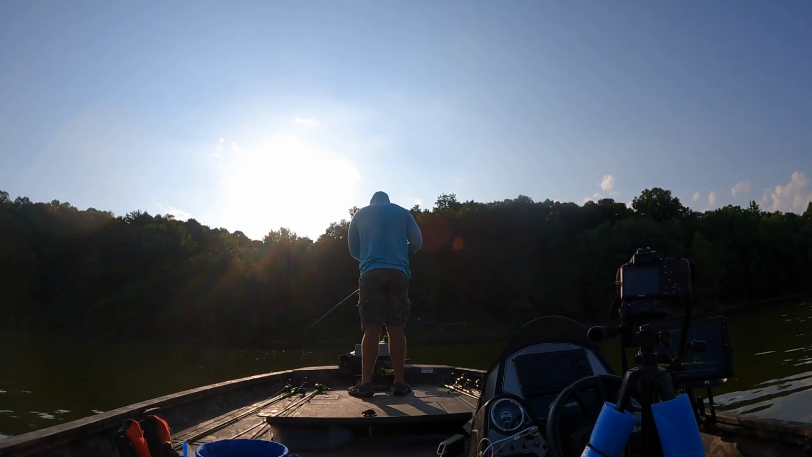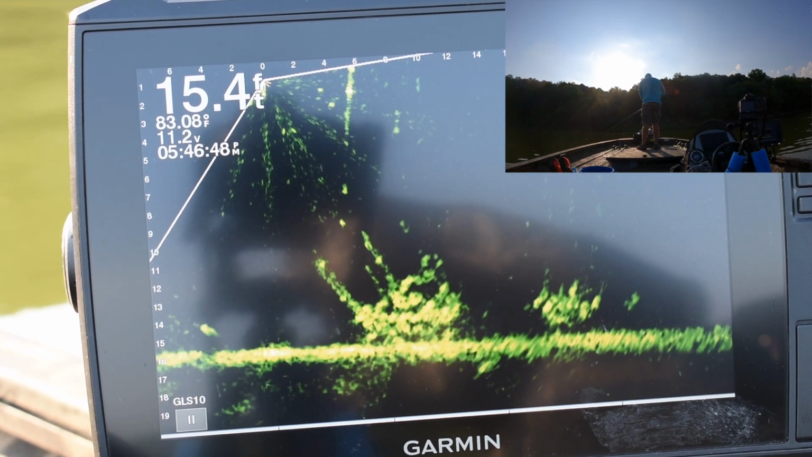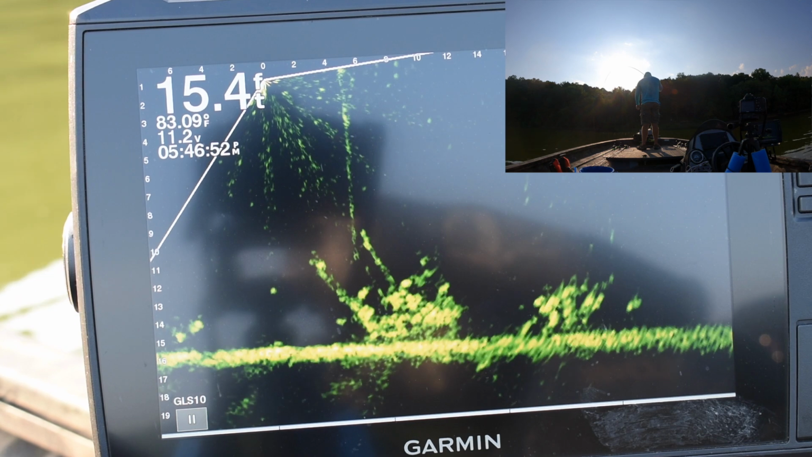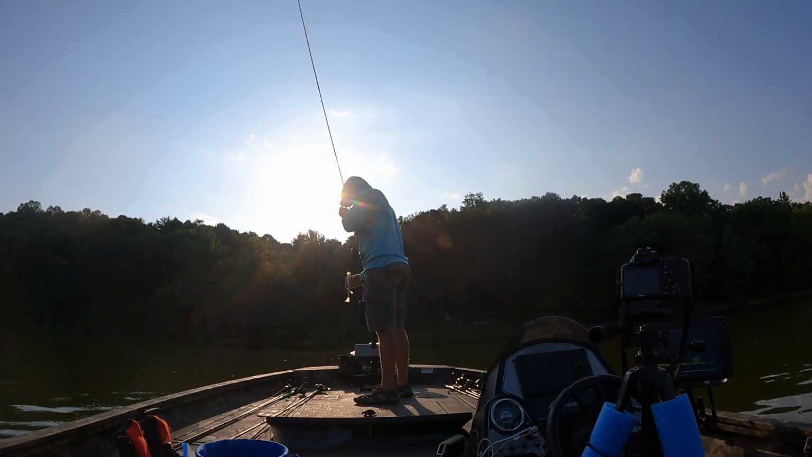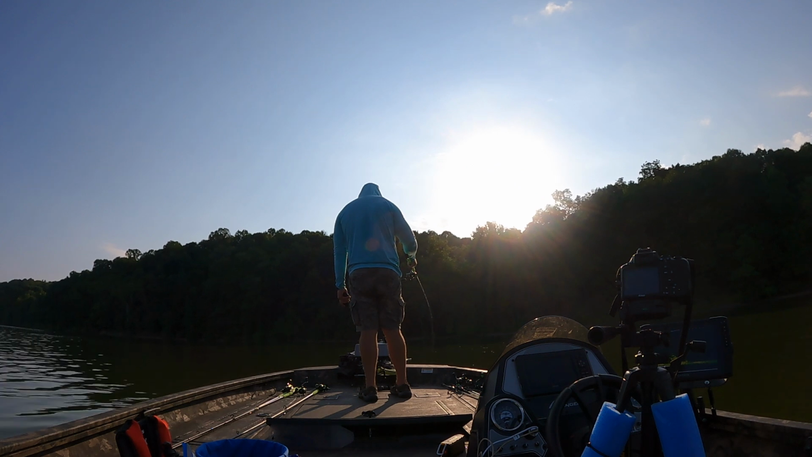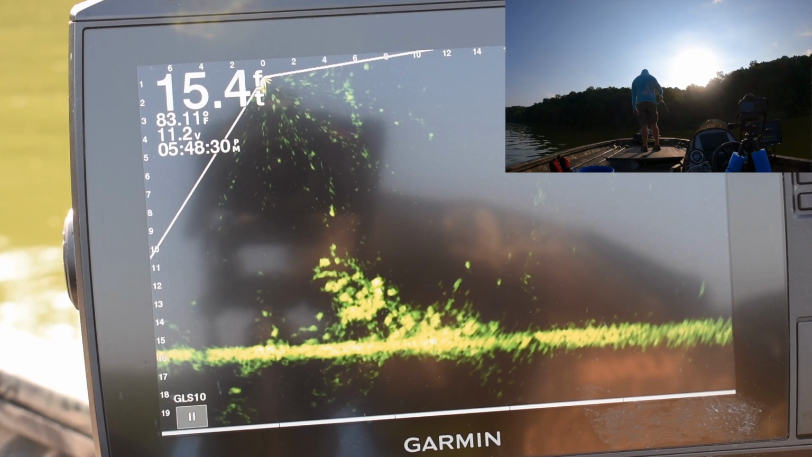But it's hot. I don't know if you can see there, I was sweating. That's like an AFTCO type of sun shirt, so it does a real good job of keeping me cool. But I was definitely hot that day. I stayed really good and hydrated, and that's real important when you're fishing in these type of temperatures.